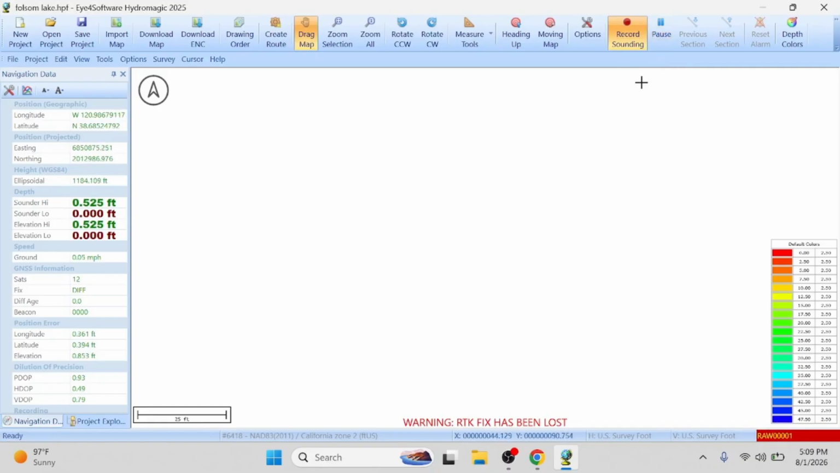When I'm done with that line, I could stop it. Typically, if you have a big area, you break it up into sections, so if any data is lost, your whole data set's not lost. Or if anything is wrong, like you left a cap on the GPS or on the echo sounder. Things happen. So it's a good idea to break it up like that.